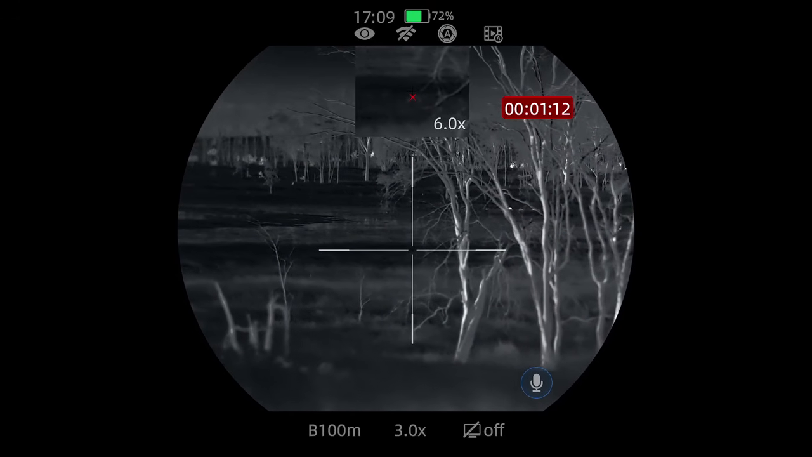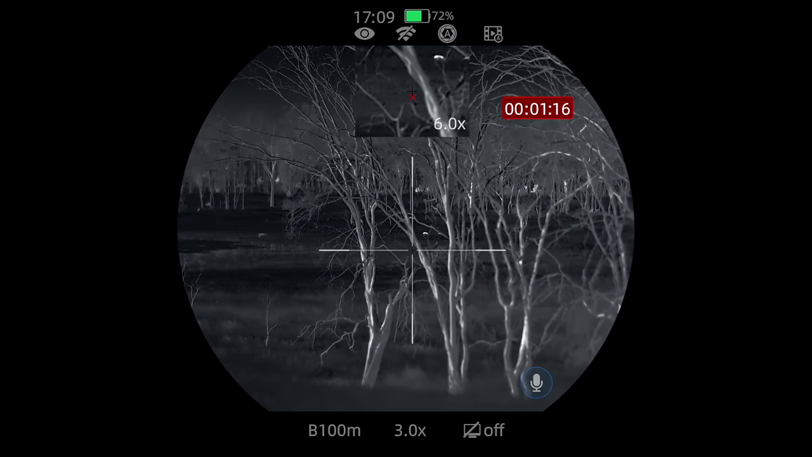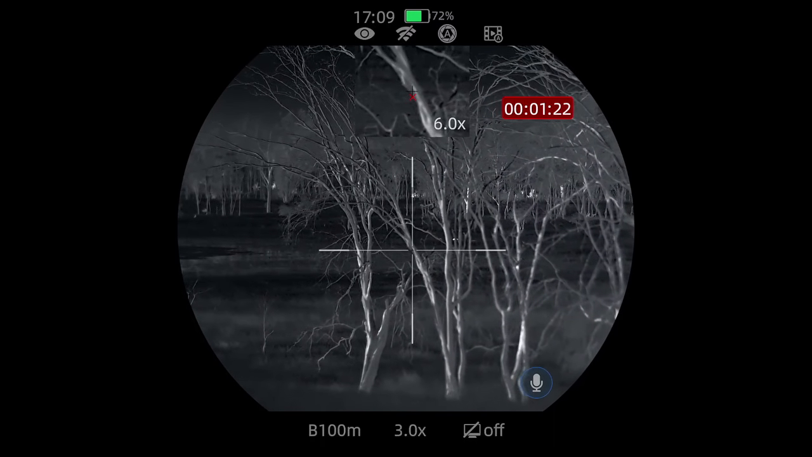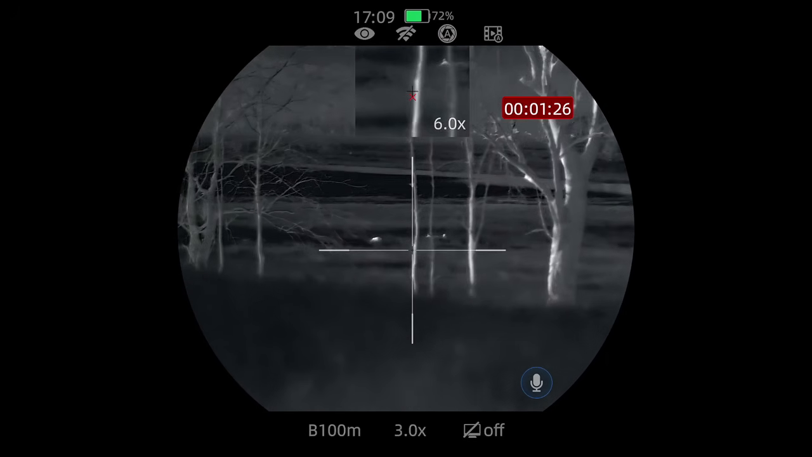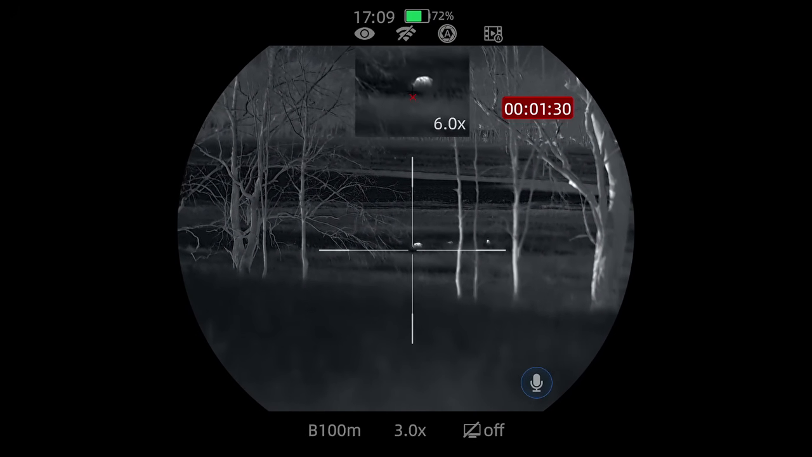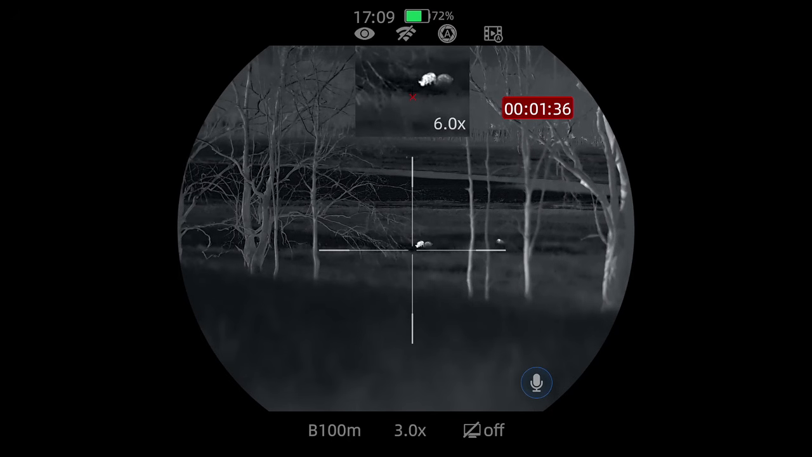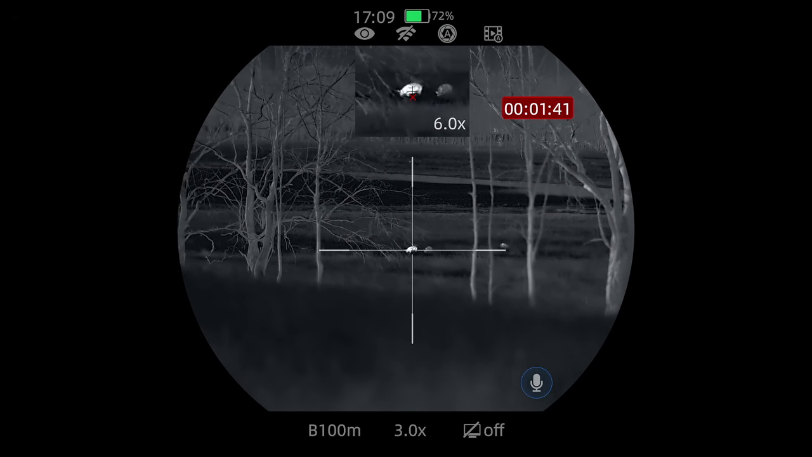But anyway, we've just come out to another property today where we managed to call those dogs up the mountain that time. Just waiting for Mark and another mate to get back here, and we might go and see if we can shoot them. I'll get a few anyway. I've only got 3 rifles. I've got the MPR 308, and this is the Ruger Hunter 308, and the 223 Ruger American Ranch.